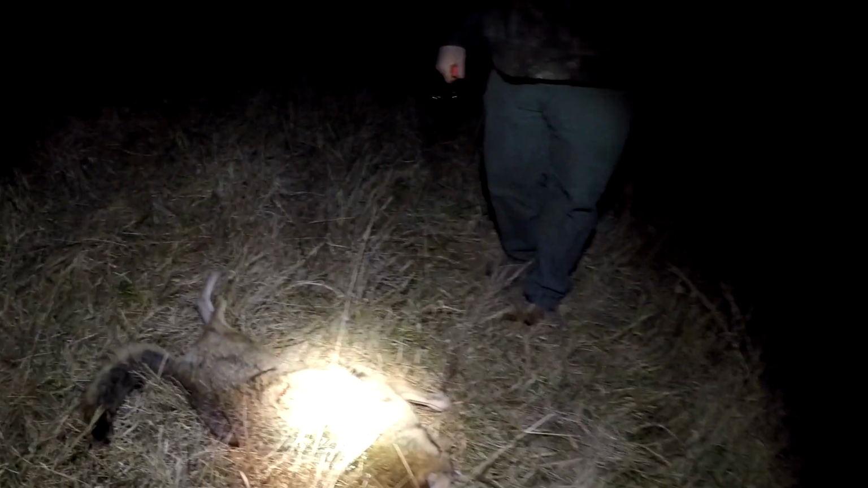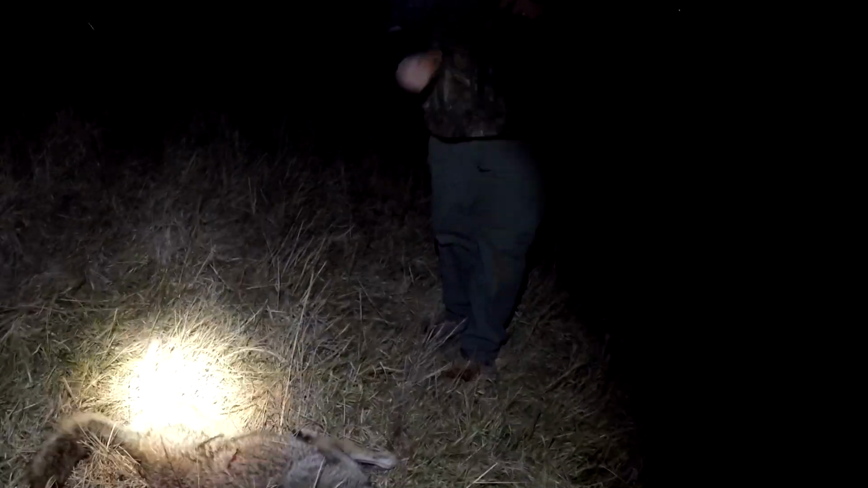That's a big male. Just straight put him on his hind end, son. Give me some of that, dude. Let's go. Nice. That's a stud right there, man.